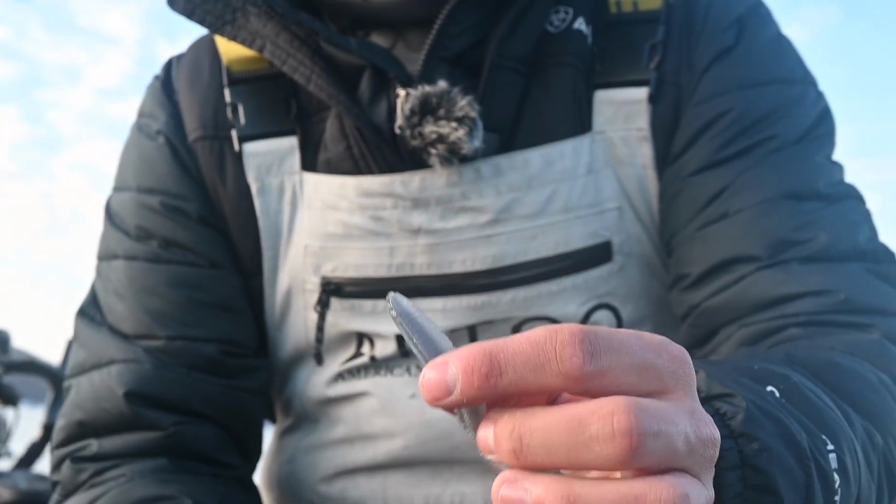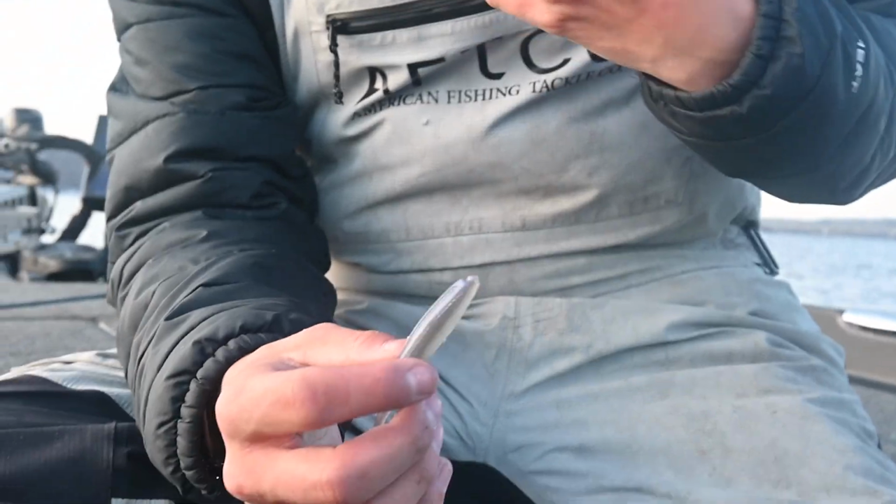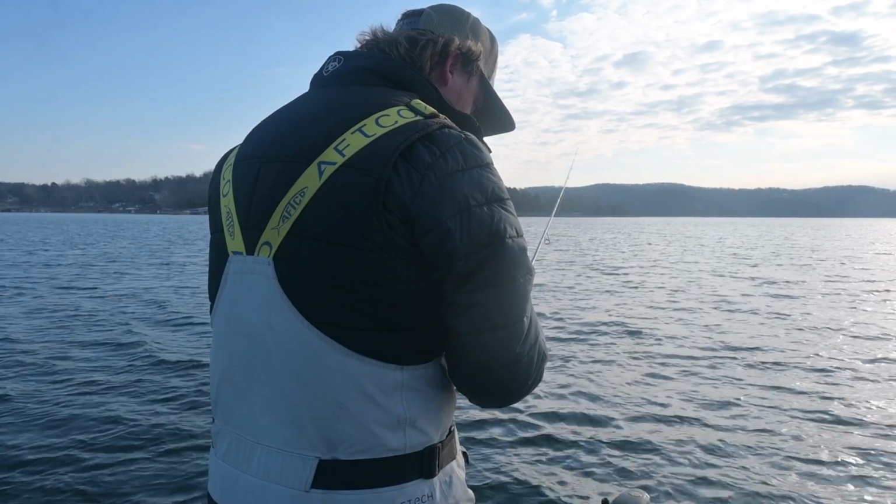The reason why I like throwing this is because when I'm trying to sink it so deep, it's more streamlined, it falls faster. Versus if I know those fish are in like 10 foot or less, that's when I'll go to that scope shad, where it's easier for it to sit a little bit higher and float a little slower. So there's one really up high here.